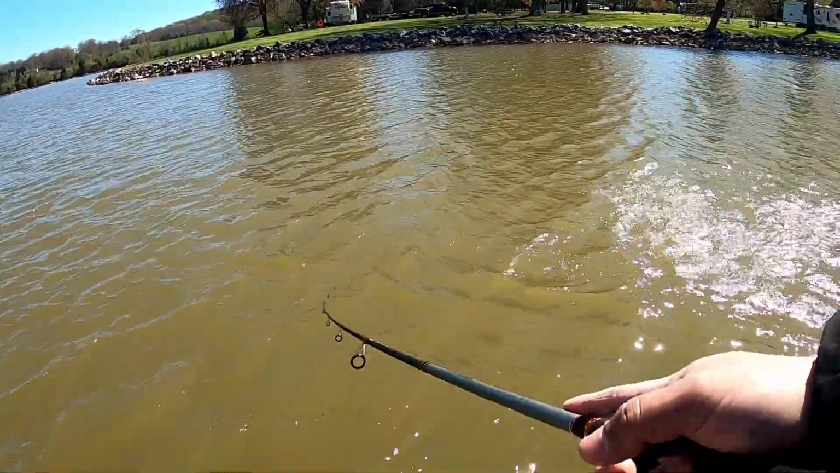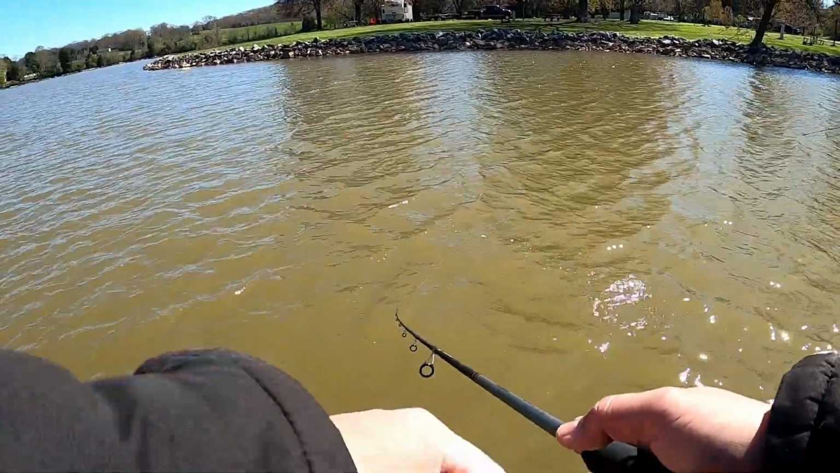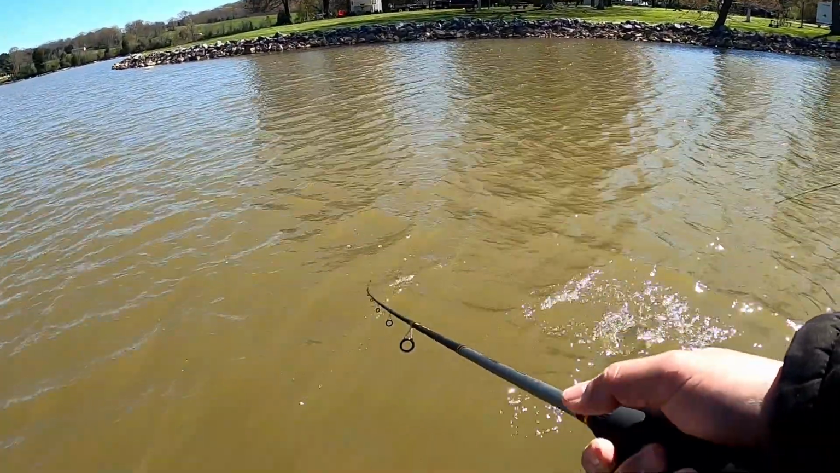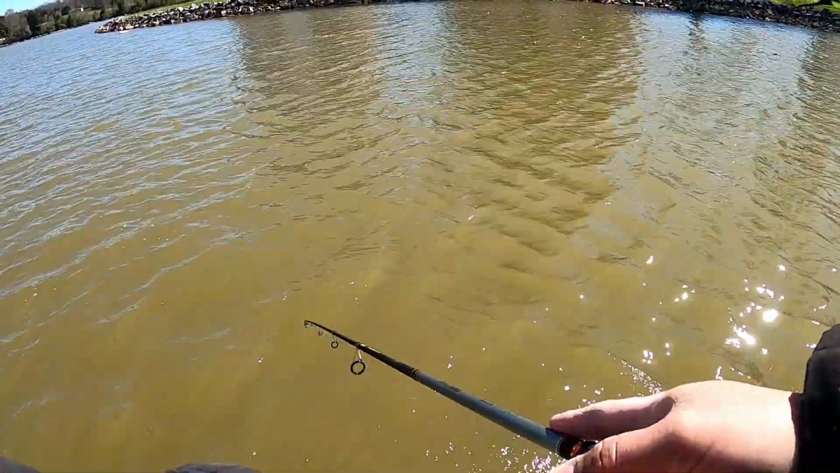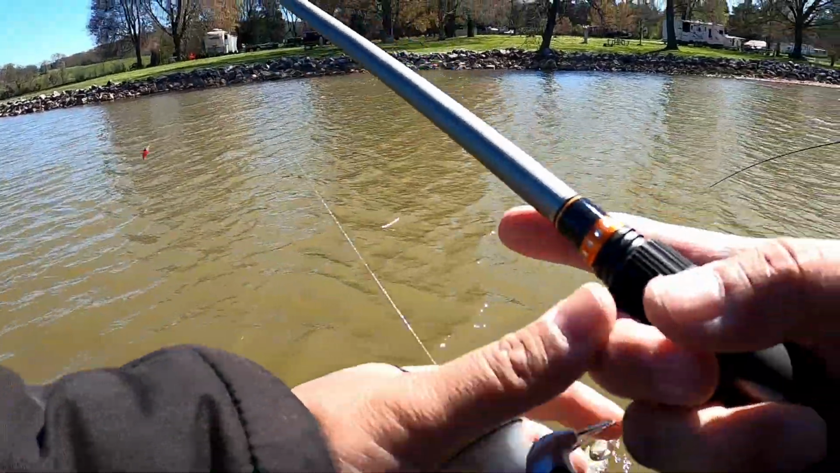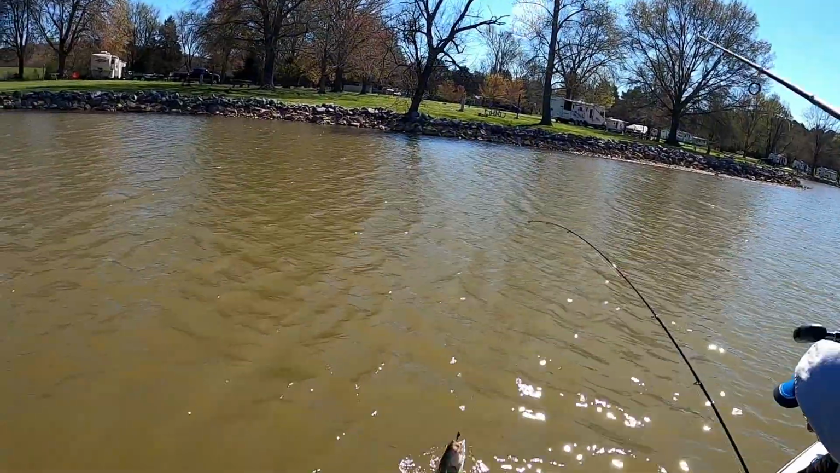There you go, it's a good one. Looks like a couple pounder. Careful slinging him. Let me reach down and grab him. You got him? Yeah. You got it?